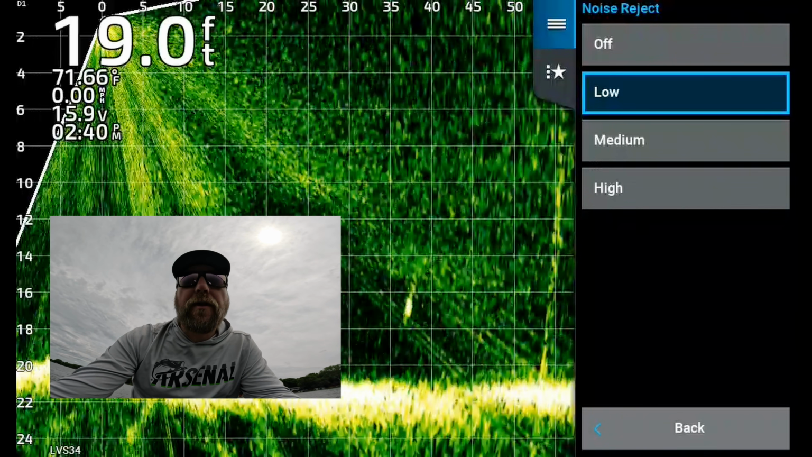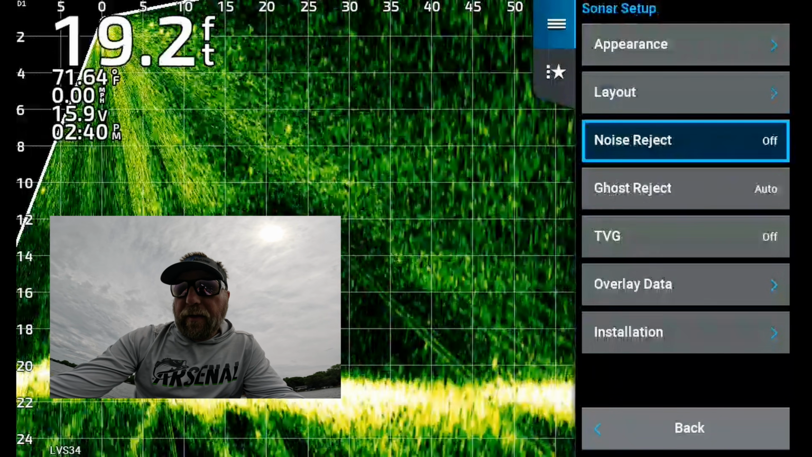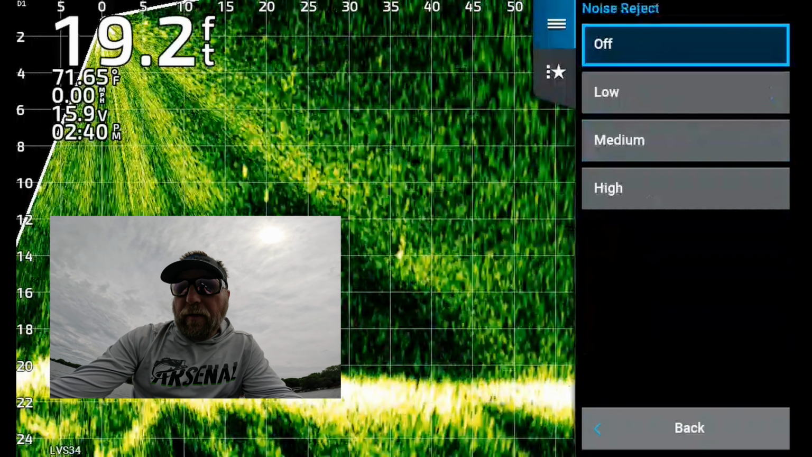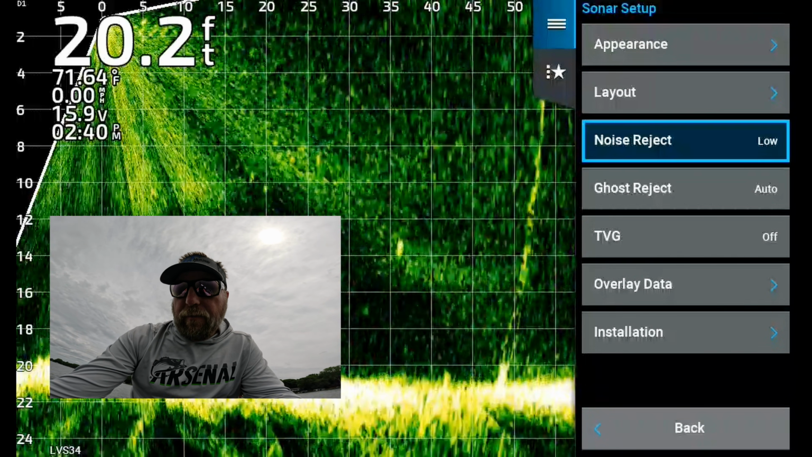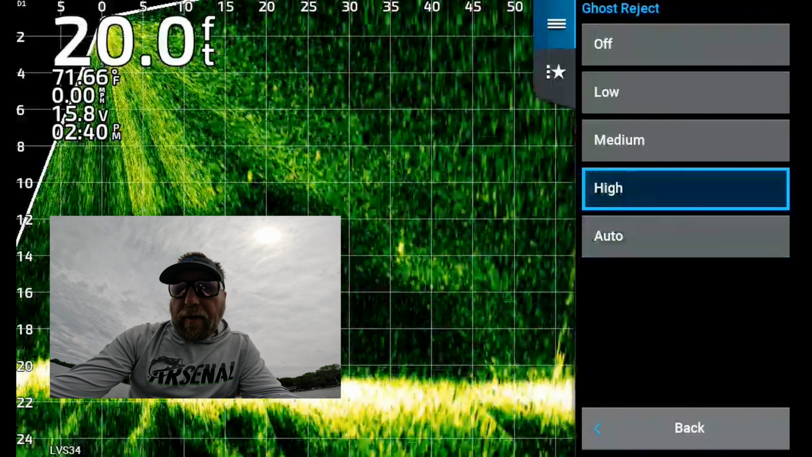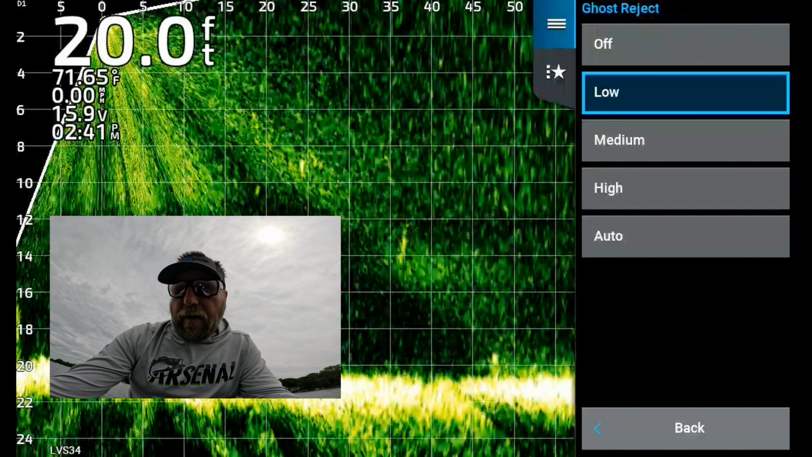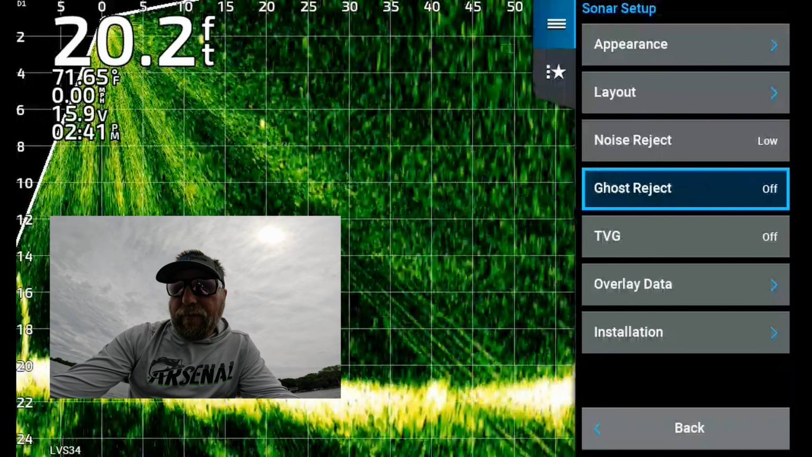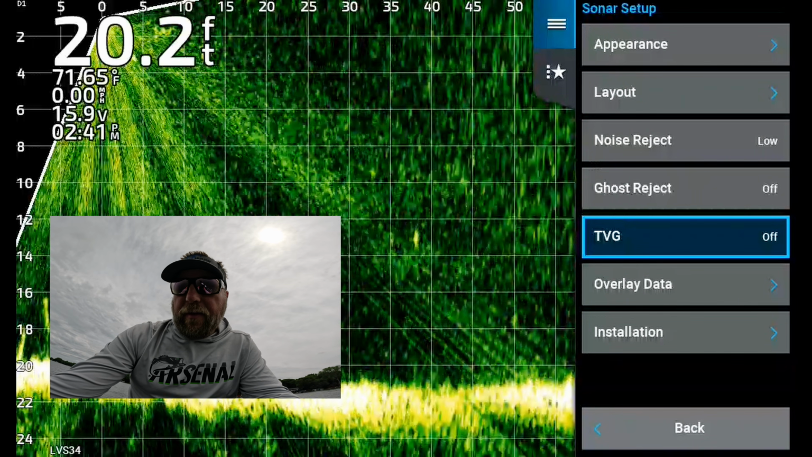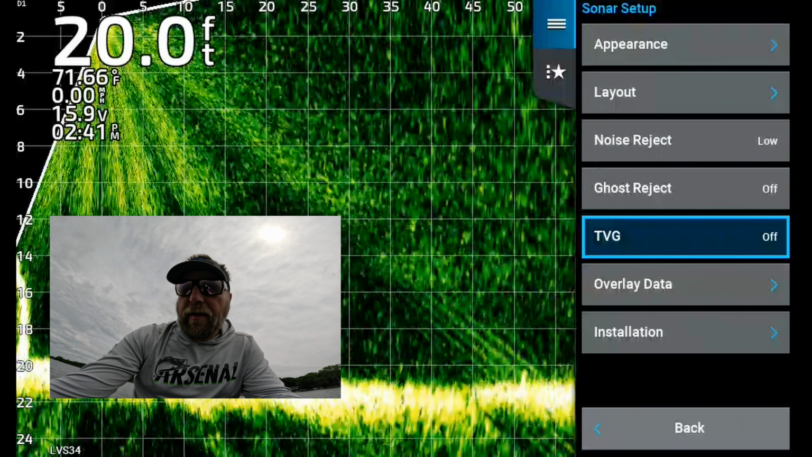If you've got 2 LiveScope units, maybe low, maybe medium. If you only have a single unit, I would consider low or off. You don't want to take out too much. Ghost reject, again, off or low, you're only filtering information here. So I say don't hide TVG. I would skip that. Do all your stuff manual in the gain and color gain.